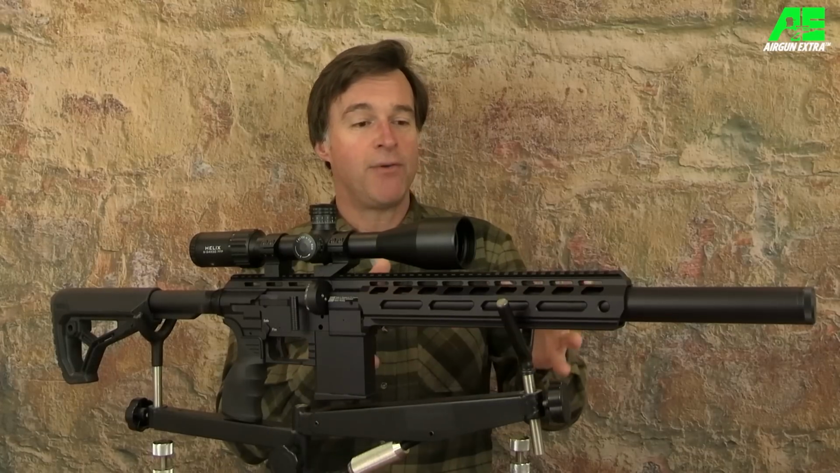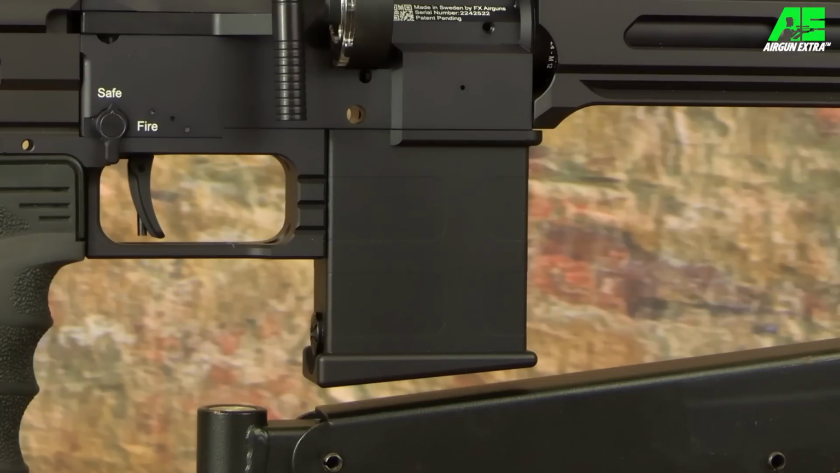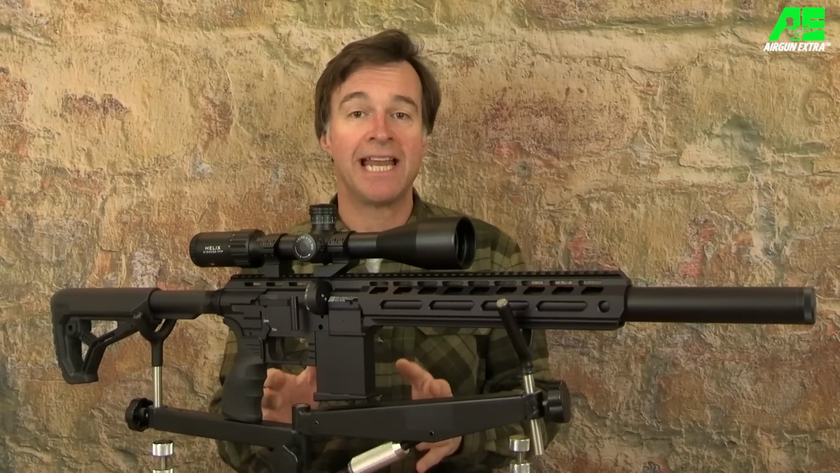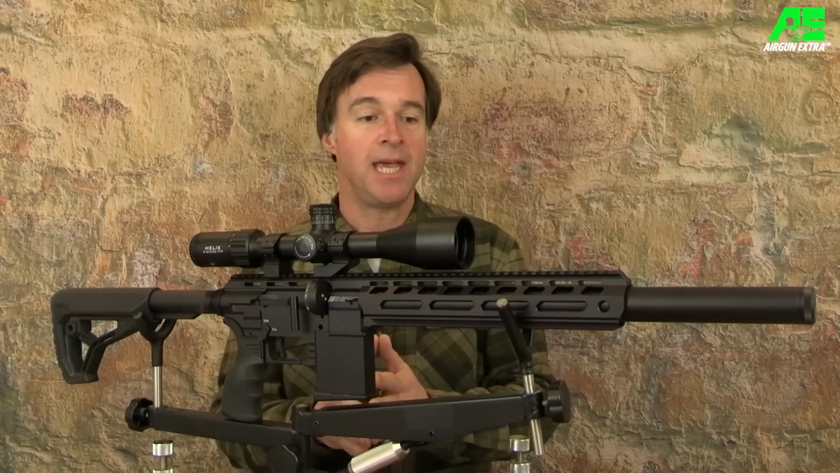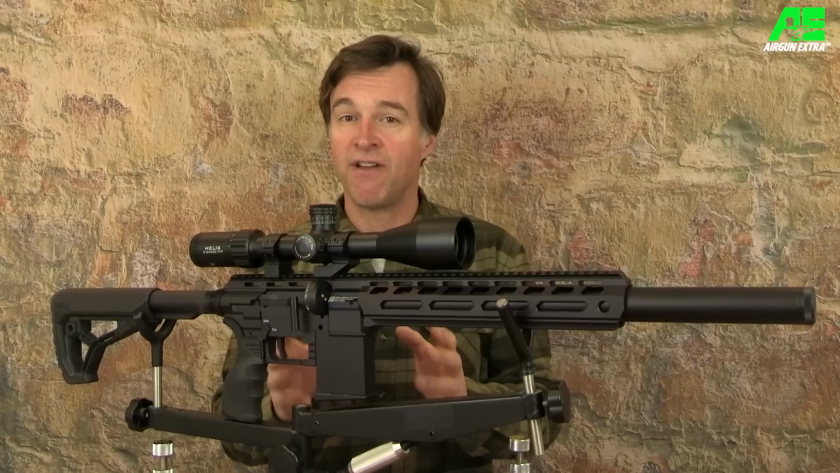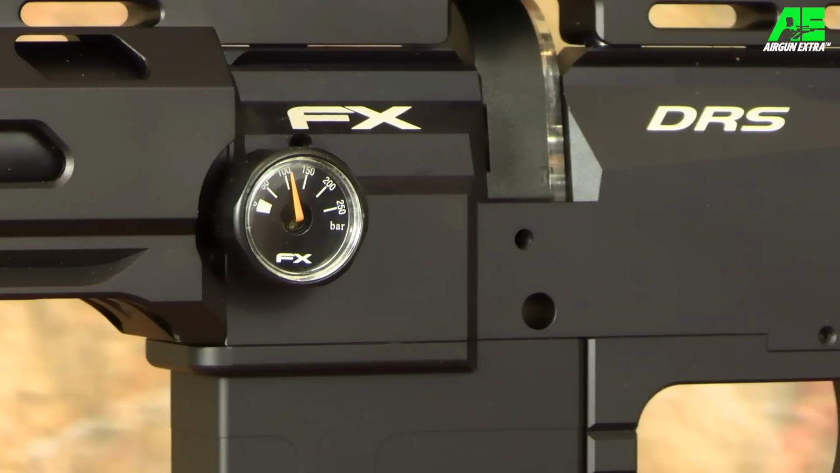Now, that wraparound air cylinder is a very distinctive feature, as is the plenum, which is incorporated into what looks like a box magazine. The DRS Tactical is fitted with an AMP Mark II regulator, which makes for very consistent shooting. Now, this is a sub 12 model in 177 caliber. It's doing 11.6 foot-pounds, and consistency is remaining within 5 feet per second over a 10-shot string. Now, there is no regulator gauge. The gauge on the left-hand side of the stock shows the pressure in the main cylinder.